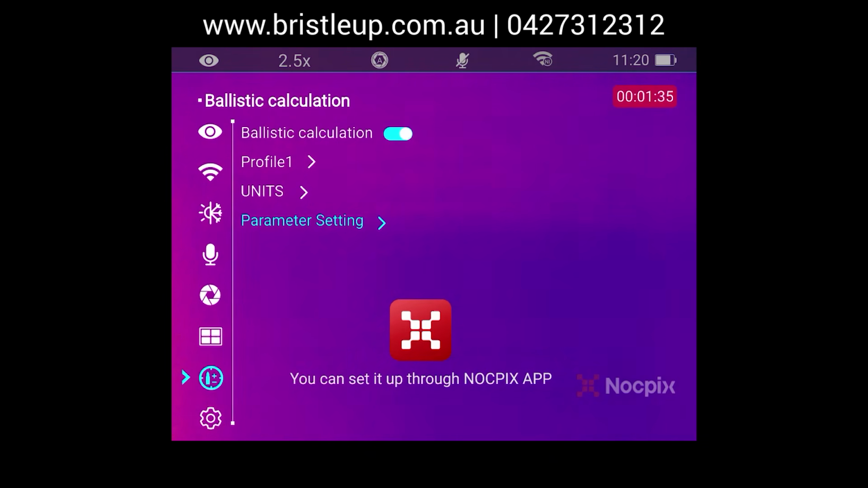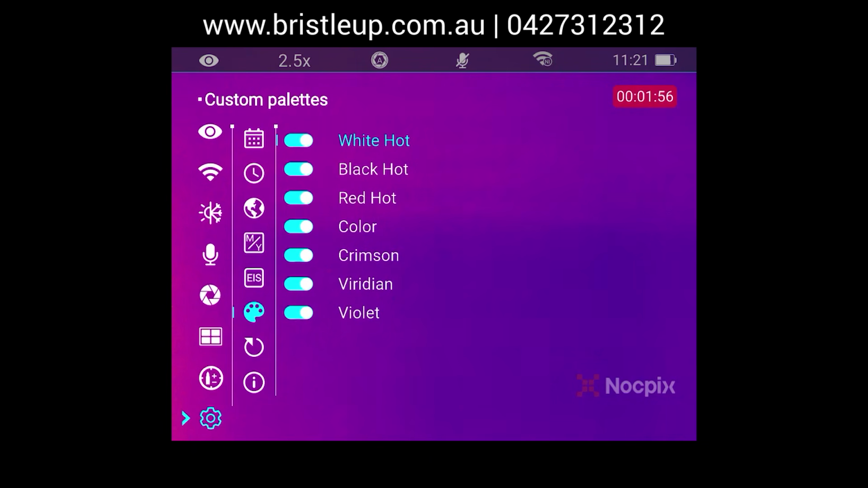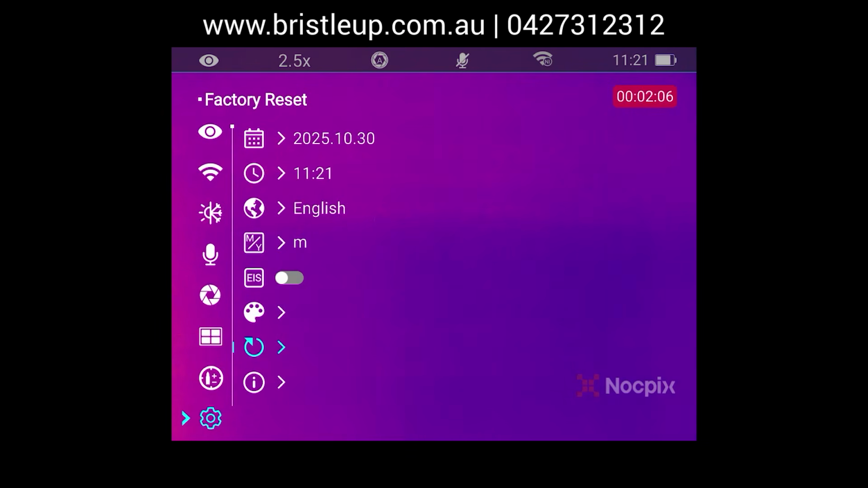Now this will display the data on the monocular, and if you connect it to the scope via N-Link, it will also transfer that ballistics data through to the scope. Then we have our main settings. Here we have our date, time, language, units, image stabilization, whether it's on or off, and custom palettes. We can disable color palettes that we don't actually want. And then we have factory reset, and then information, which will give you the serial number and also the firmware version. And that's it. That's the menu system.